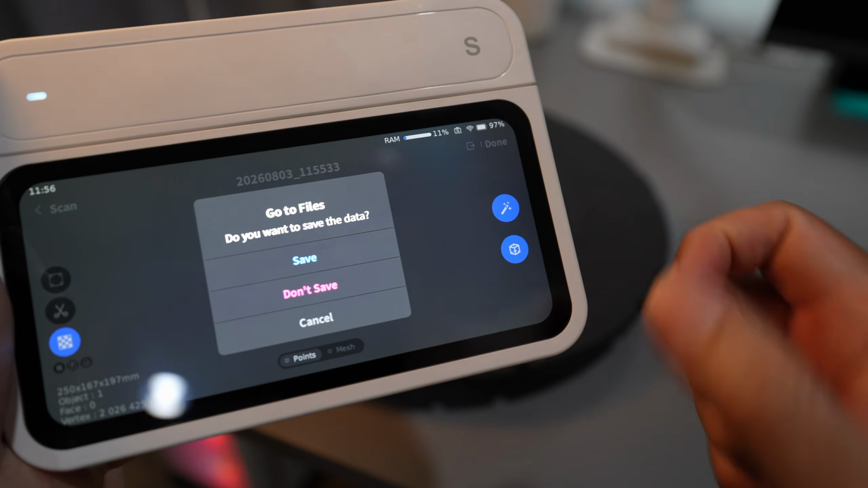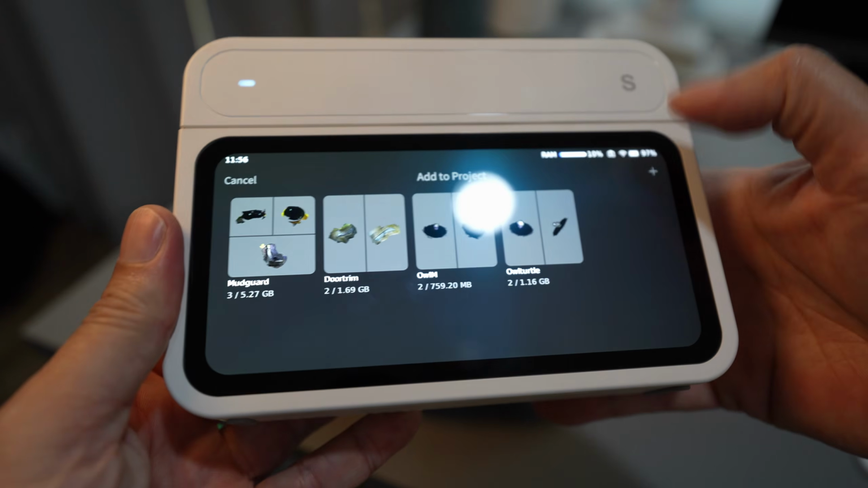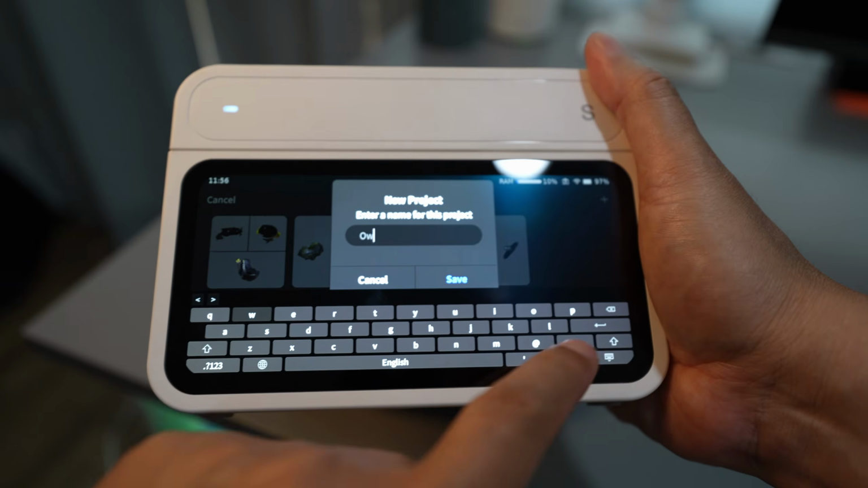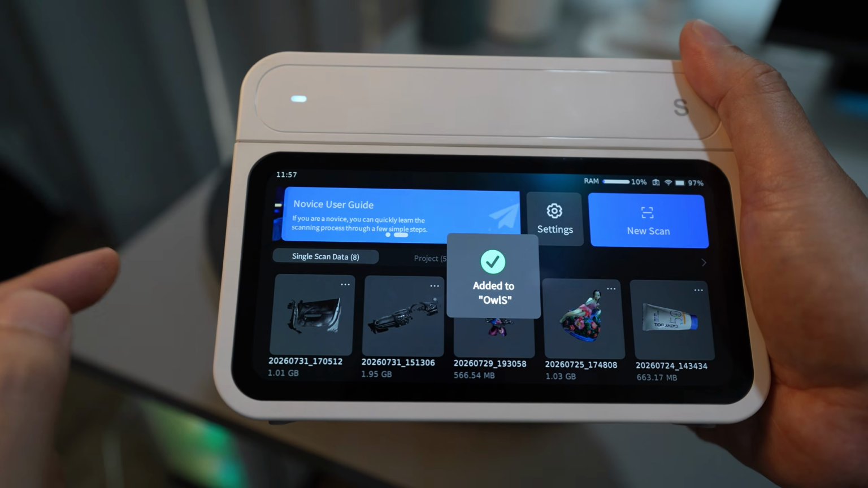I tap on done and save the scan. You can place a single scan dataset into a project, just like putting files into a folder. Just create a new project and click Add to Project to export to the selected project.